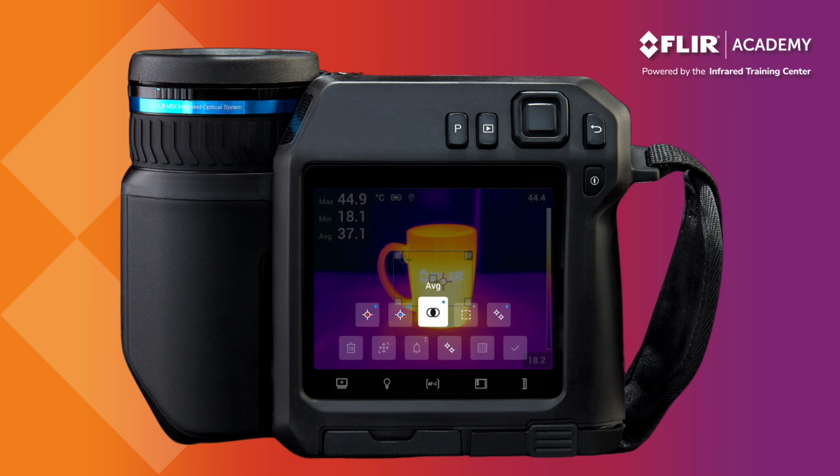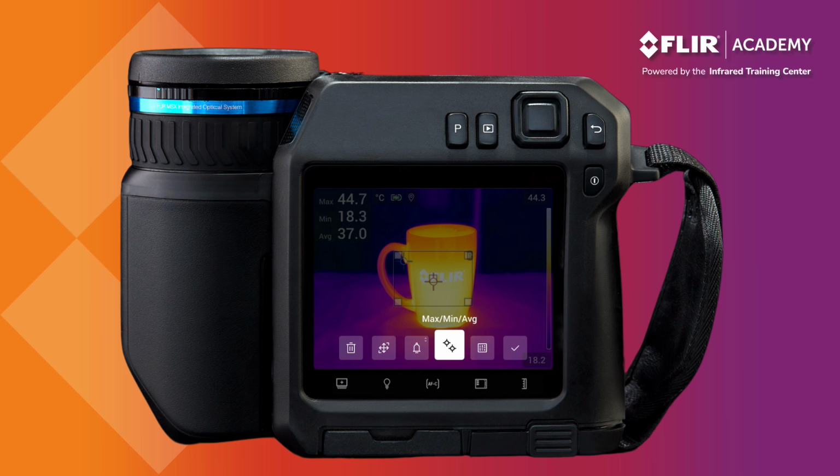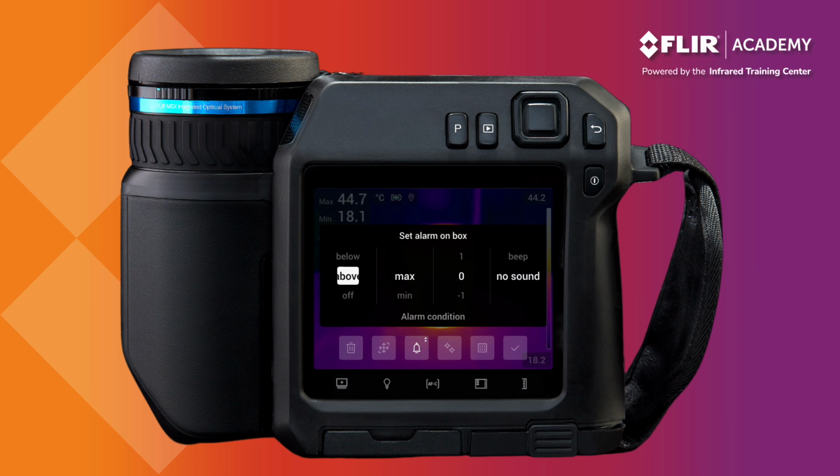When we return to the live image, the area box now shows the hot, cold, and average temperature values on the display. There's also a function to set an alarm indicator using the area box. Above and below options are available that can be customized to activate when a temperature value passes a maximum, minimum, or average threshold. Users can set this temperature in the next column and also add an audible alarm.